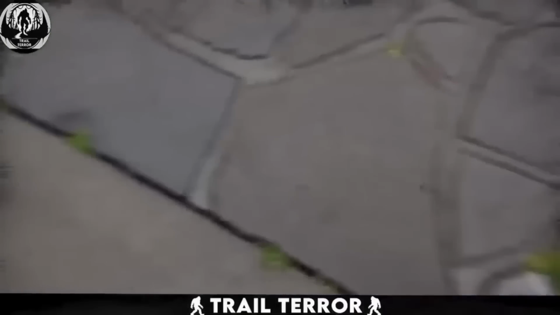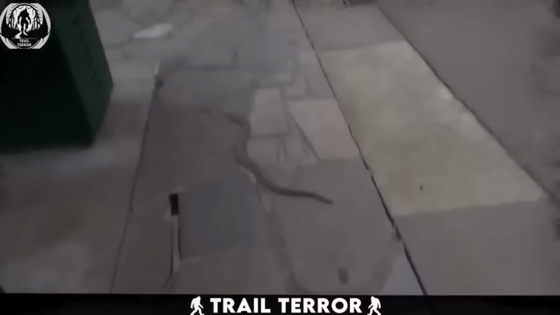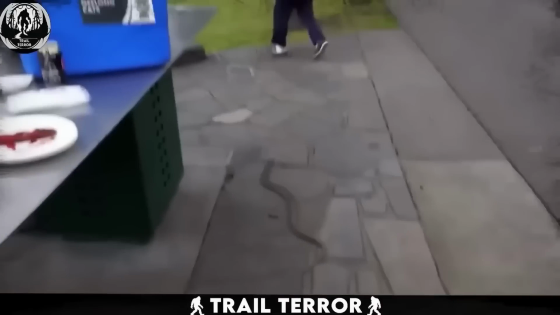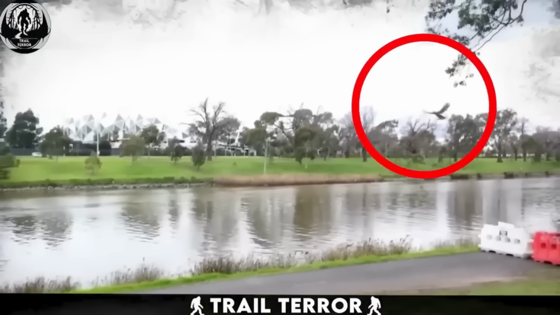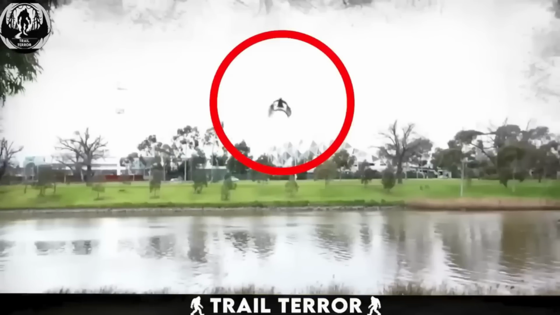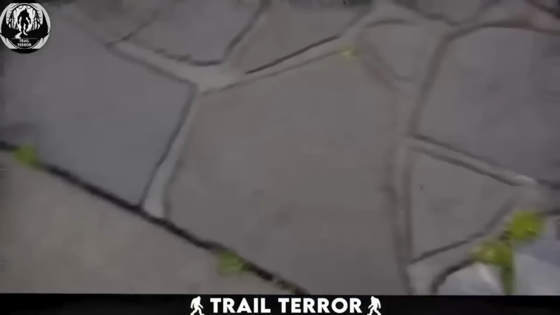Surprisingly, the person receiving this unexpected package remains remarkably calm, even panning the camera to capture the confused snake wriggling on the ground. This encounter definitely adds a new twist to the idea of watching out for the birds. Now, who knows, maybe we'll all need to be wary of raining snakes after seeing this.